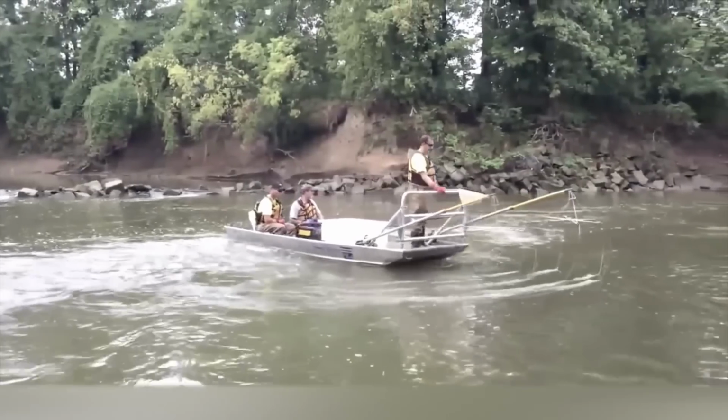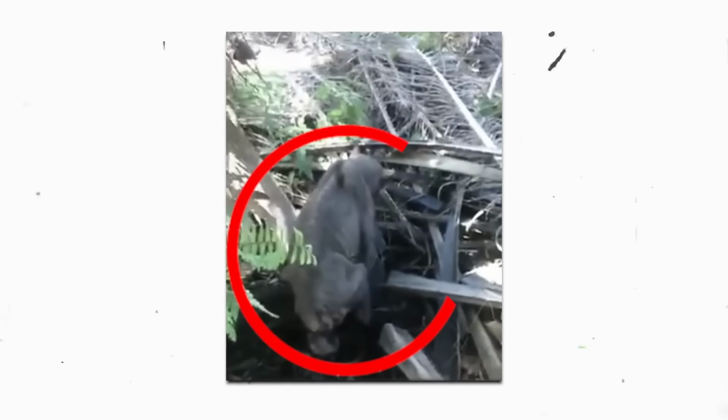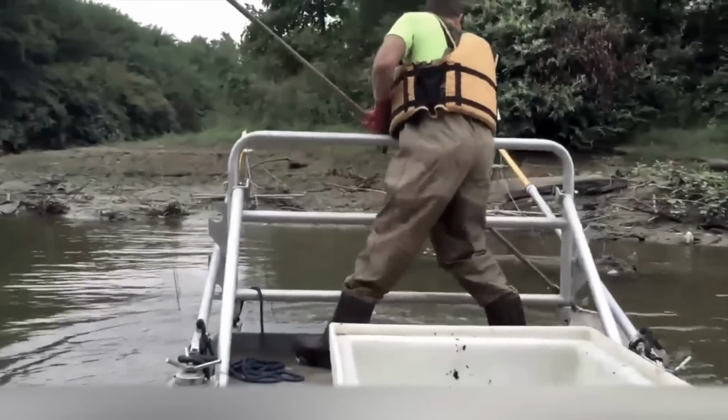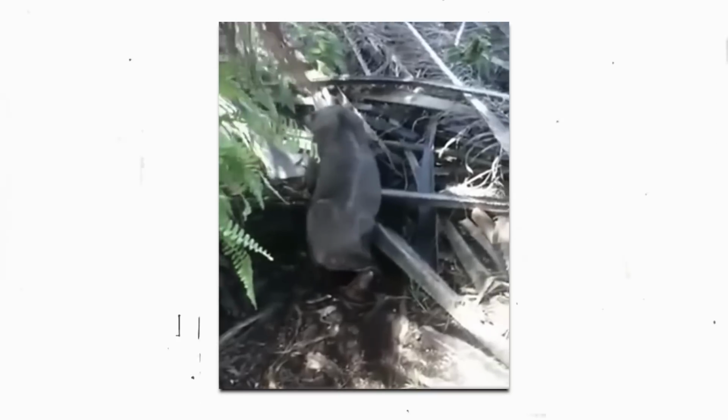Plantation workers in the deep forest of Burma, a country in Southeast Asia, had been seeing a strange creature showing up on their property. He would show up at different times, during the morning or around dusk. One day, he wandered onto their property, and what they captured on the next video blew them all away.